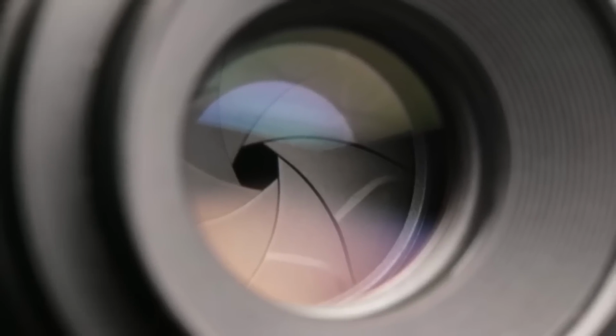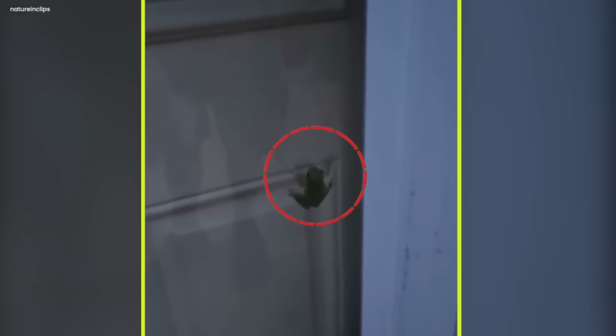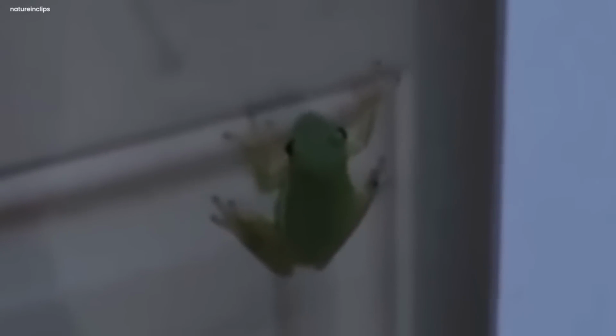But as the camera moved down, it revealed a frog. This was no normal frog. Its body, which is usually green and brown, was shining brightly. It looked like it had swallowed something very unusual, making its body light up.